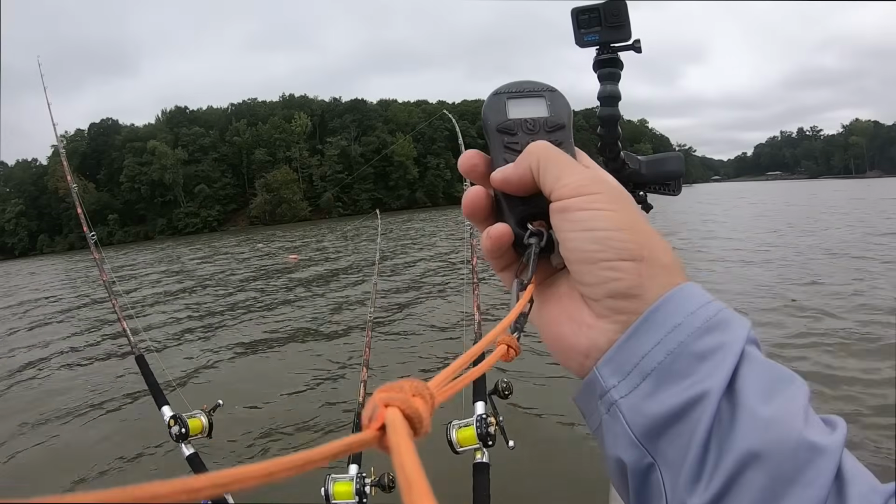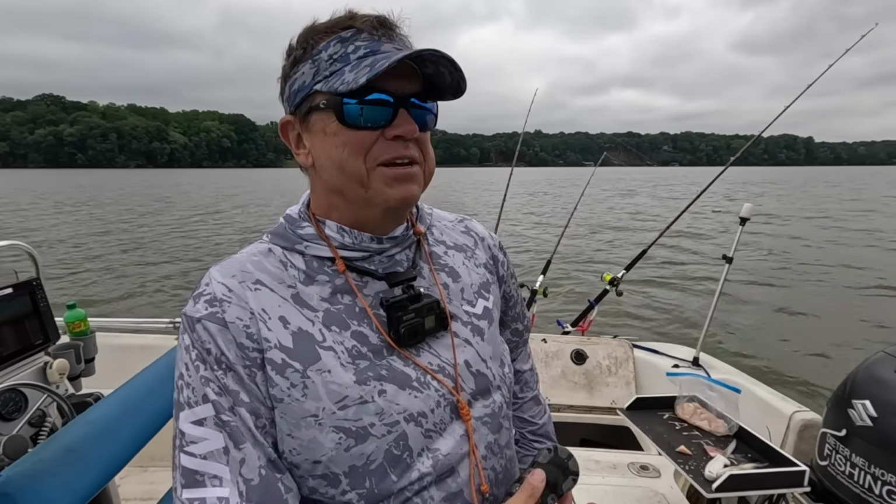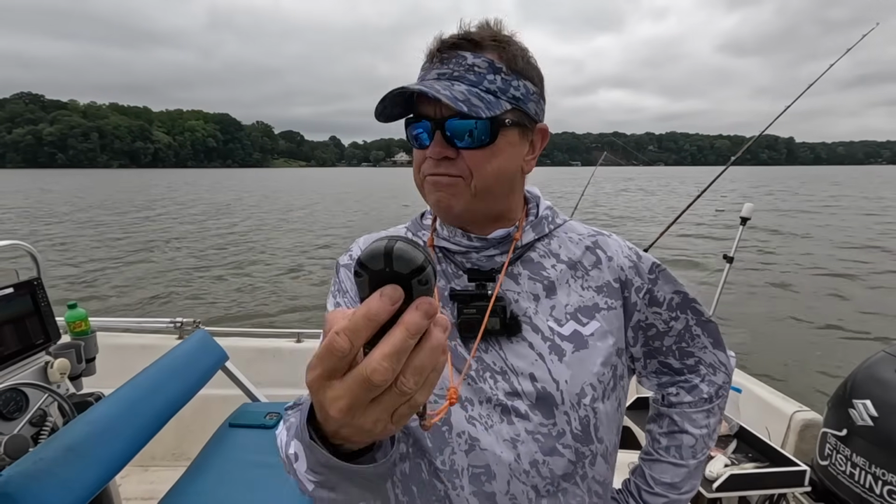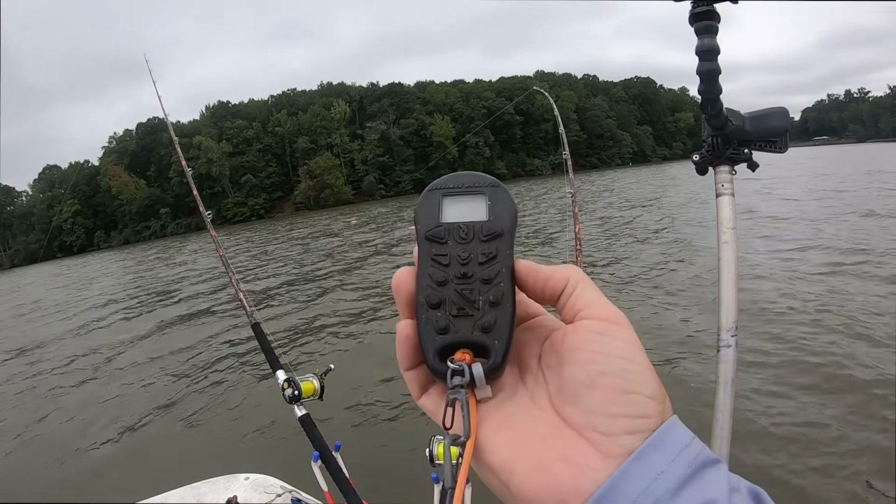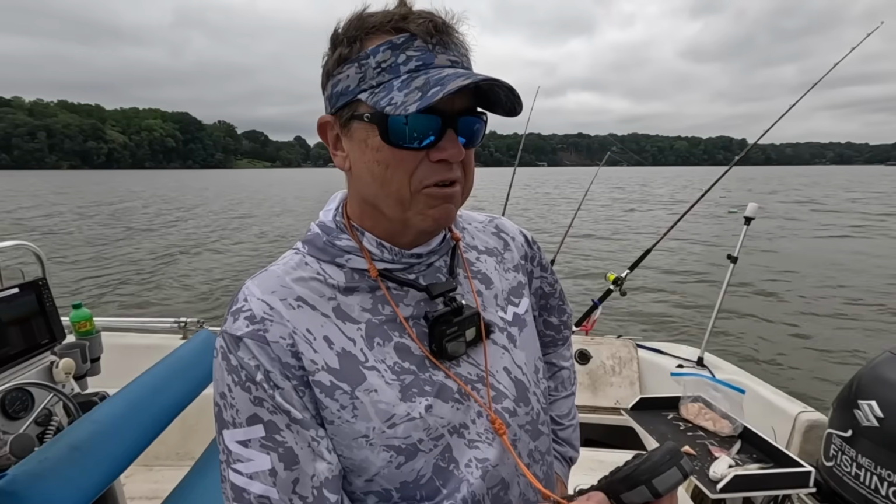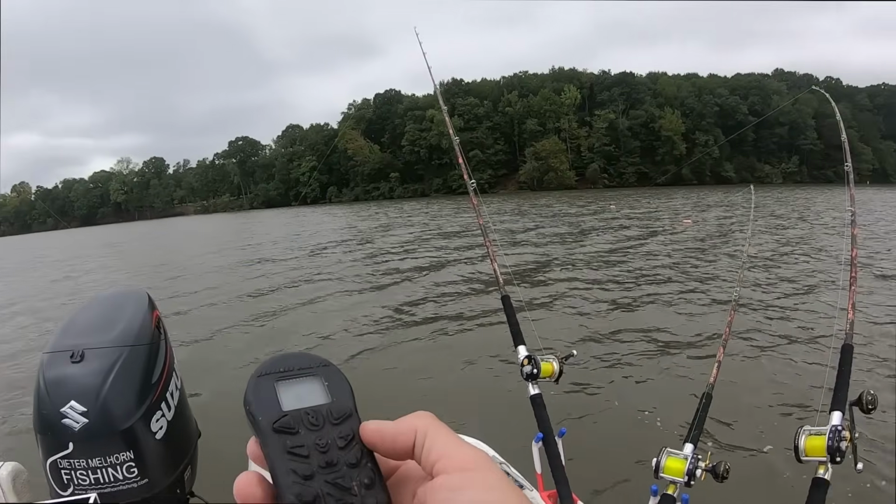Oh, and poof, it's back. It's working now. Go figure. Been trying to get a new one of these remotes. They're hard to find. If you know where you can get one of these, it's for an old power drive, let me know. I need a new one. Now it's working. Now life just got better. We got bit, life got better. Let's see if we can catch a fish now.